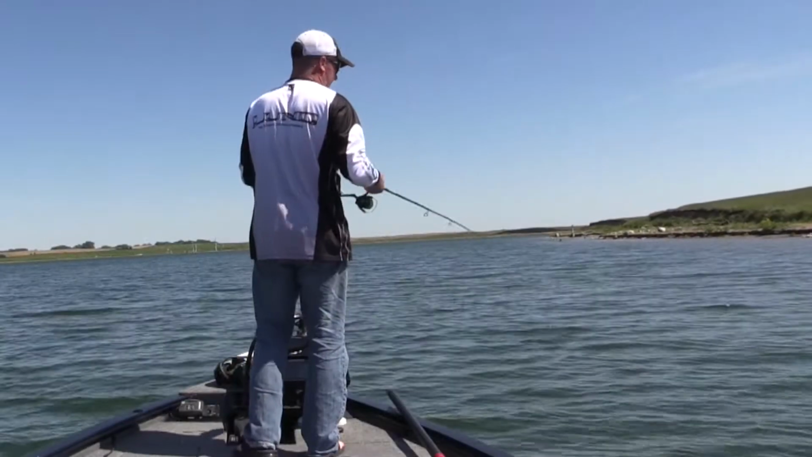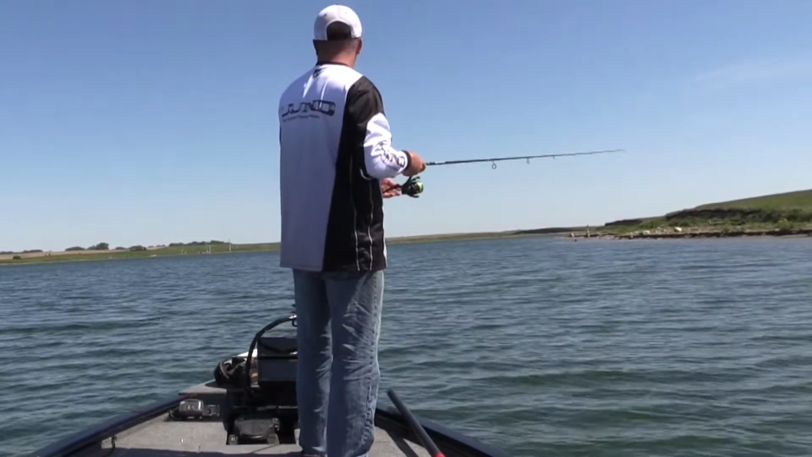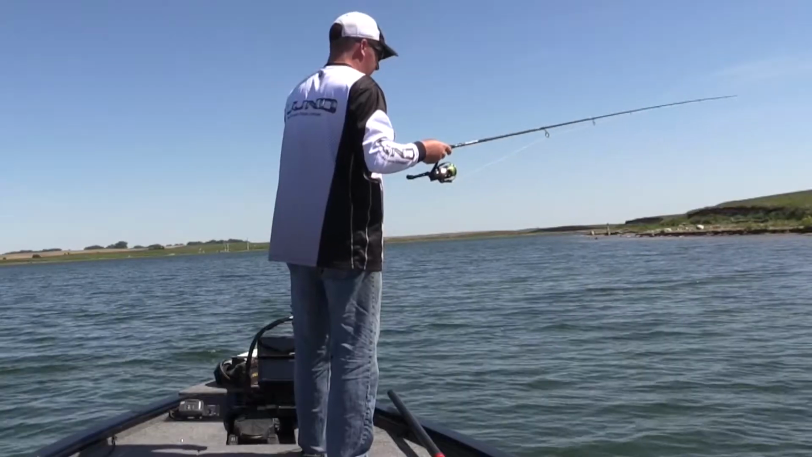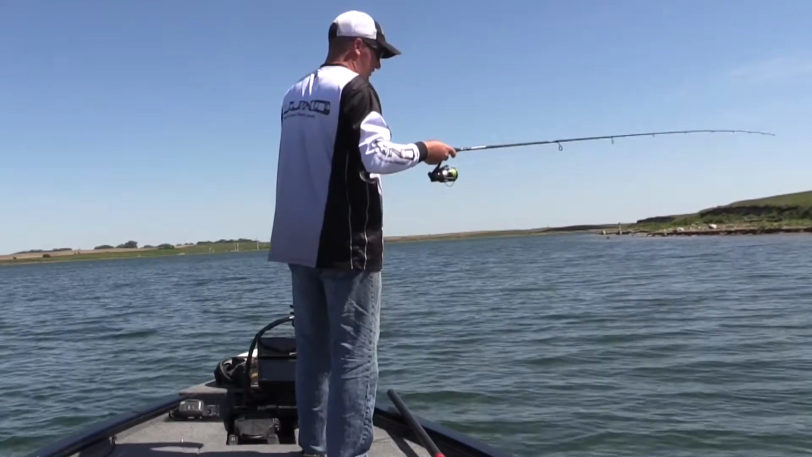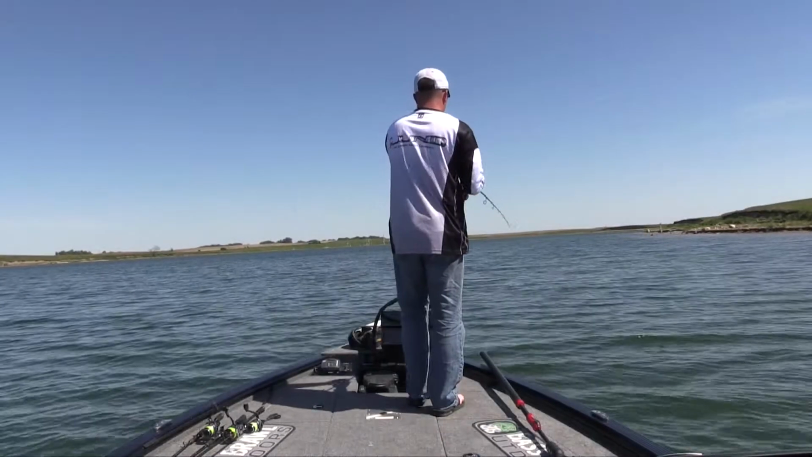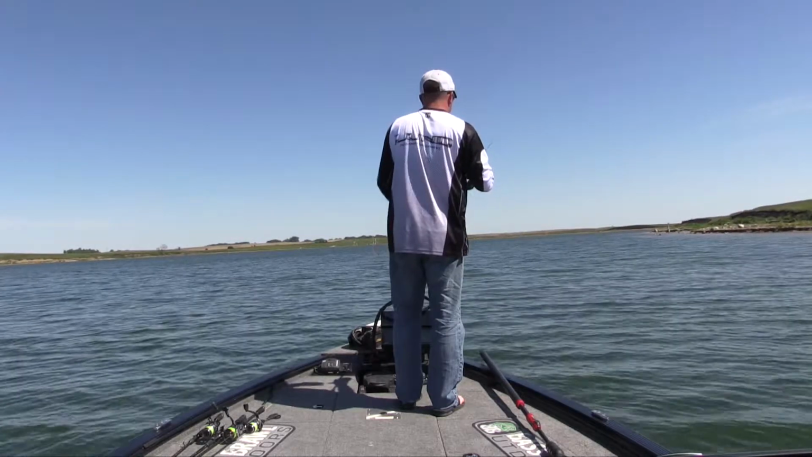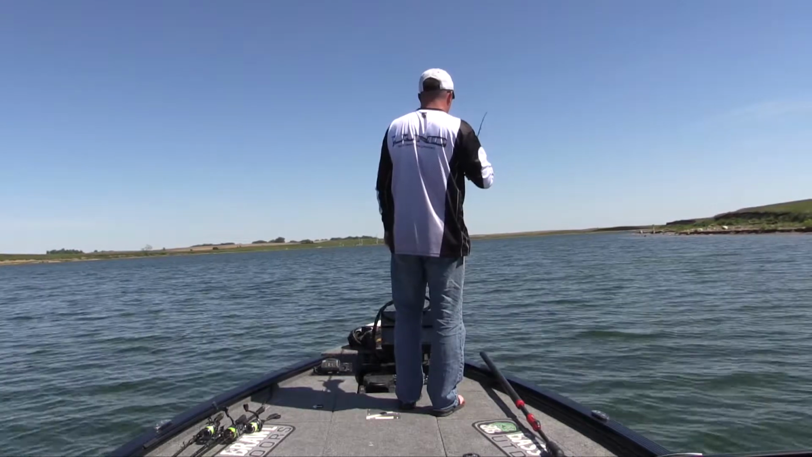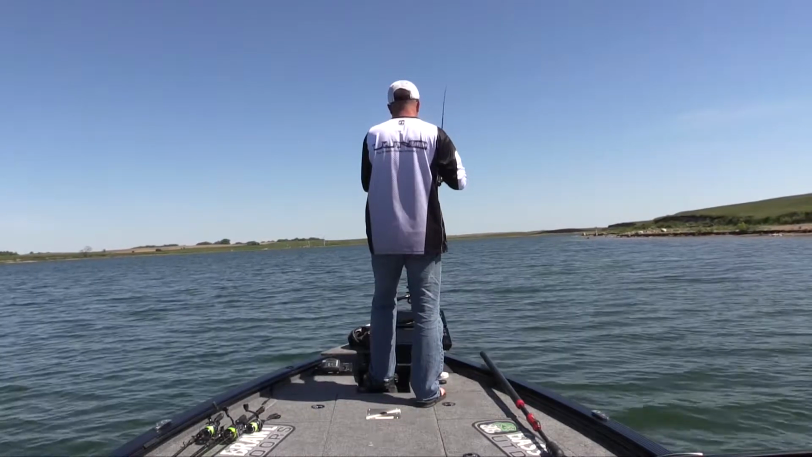Okay, so I found a flat that has a bunch of rock on it. When I'm standing up here with my glasses, sun shining, it's real easy to look out across here and see these dark patches. Almost every dark patch on this flat has a bed and at least one smallmouth, if not two, on it. I always like to cast to them before I get to them. If I'm not getting bit, I'll creep up to it with the trolling motor, and a lot of times they'll come off the bed and give their location away, and at least if you know they're there, it's easier to sit back and work them slow.